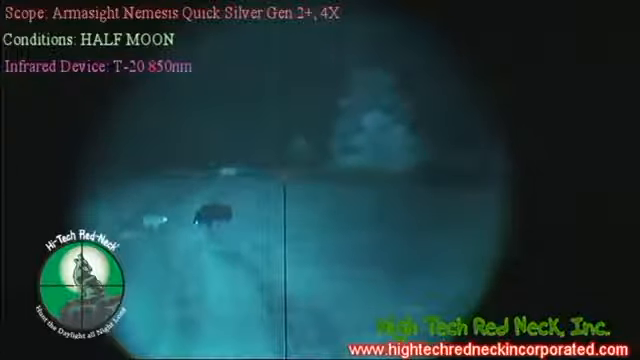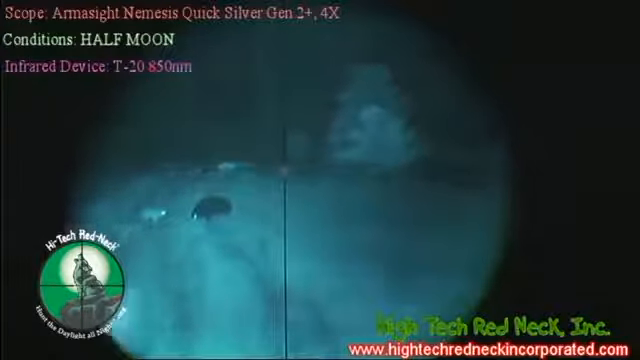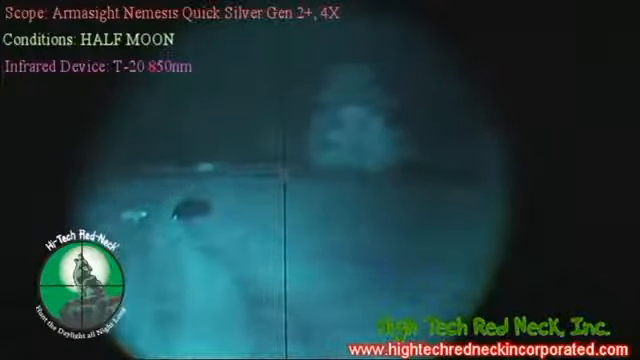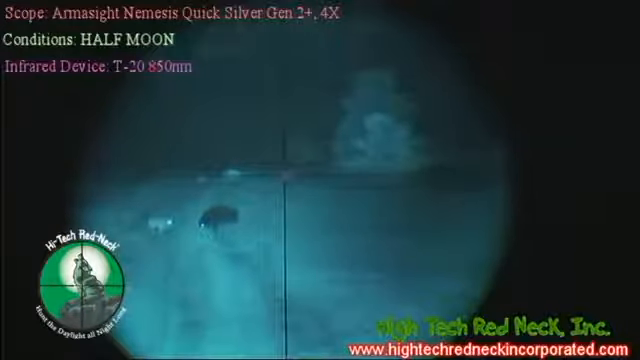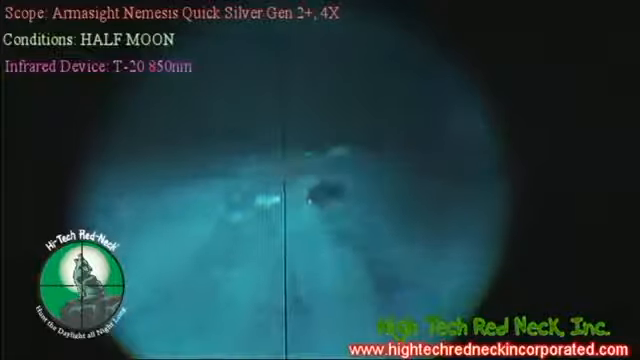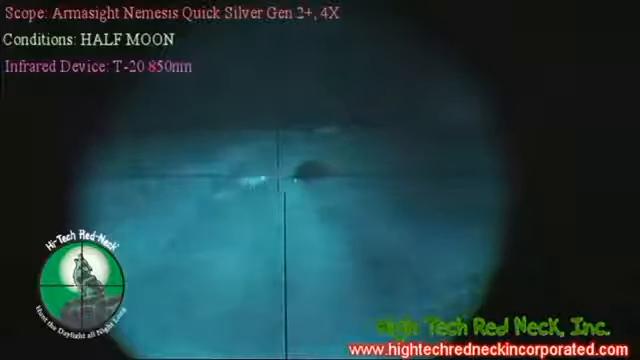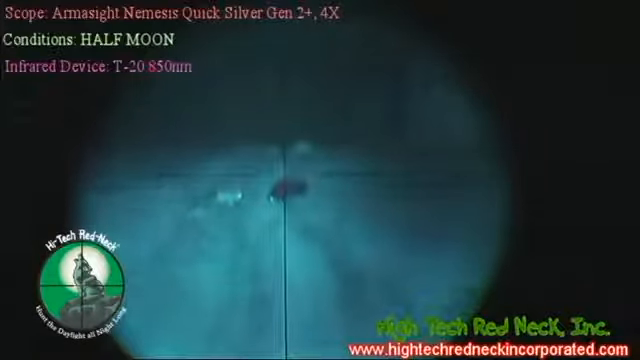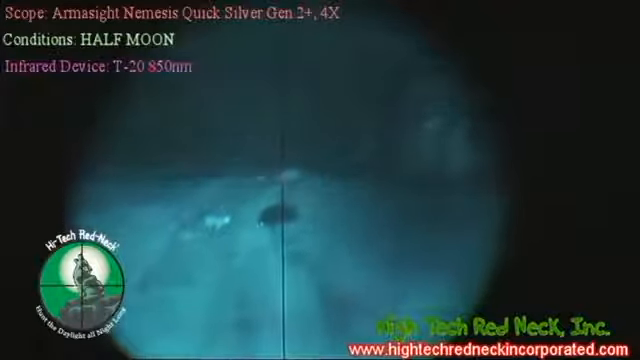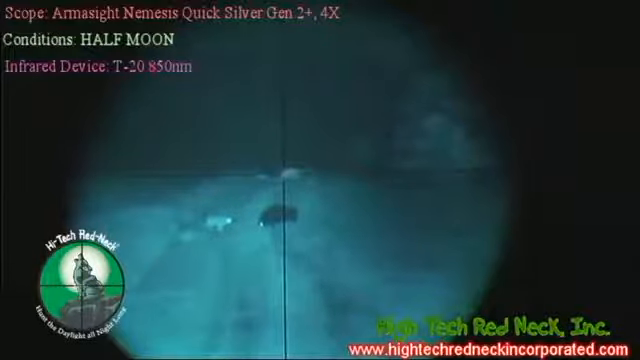You can see the T-20's still putting out quite a bit of light for you. I can see some eye shine out there on the coyote and the hog at 300. There's your 200 yard. And there's your 100. Again, this is at Stage 2 with the Armasight Nemesis Quicksilver, the white phosphor tube.